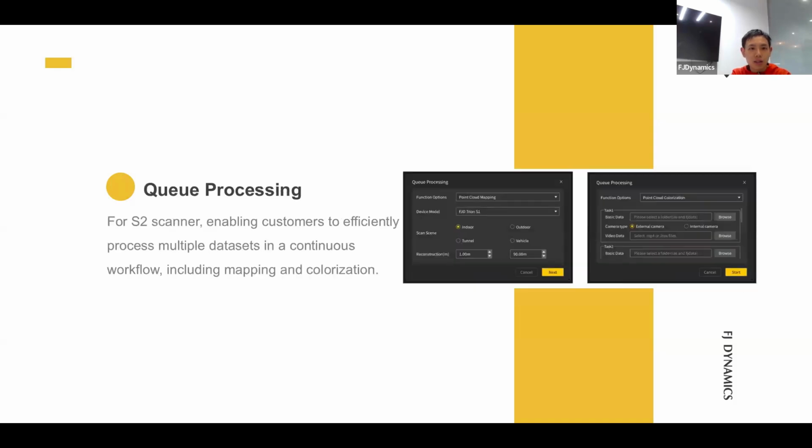And the pre-processing for S2 scanner enables you to efficiently process multiple data sets in a continuous workflow. This includes mapping and colorizations, but they cannot be done in a single row. You can just do mapping when you're mapping and do colorization when colorizing.